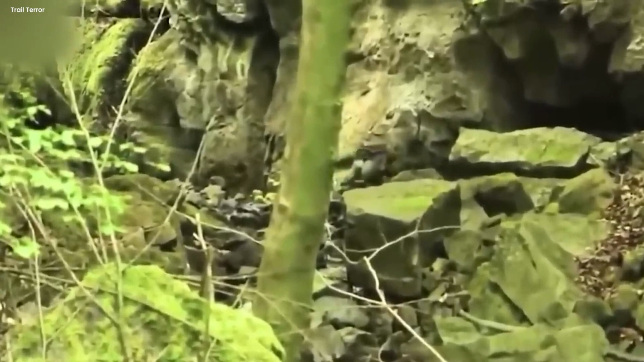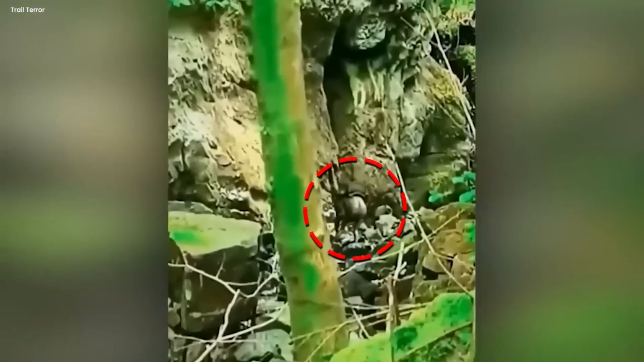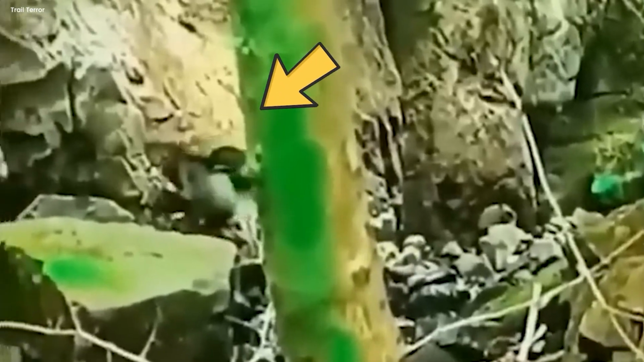Golem. This short creature was captured carrying what seems to be a small knapsack as it scurries among the rocks. If we take another look, we can see its face, which is a mix of human and dog or bear-like features. It might remind you of Gollum from The Lord of the Rings. The creature moves cautiously between the rocks, occasionally glancing behind as if it's keeping an eye out for some unknown predator.